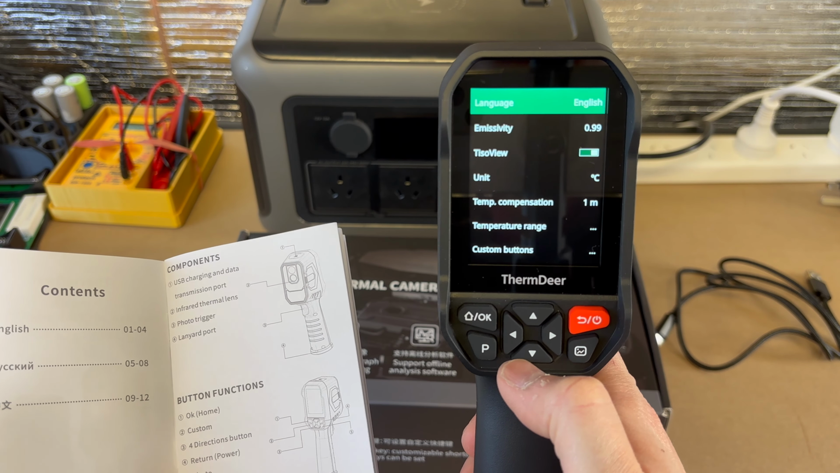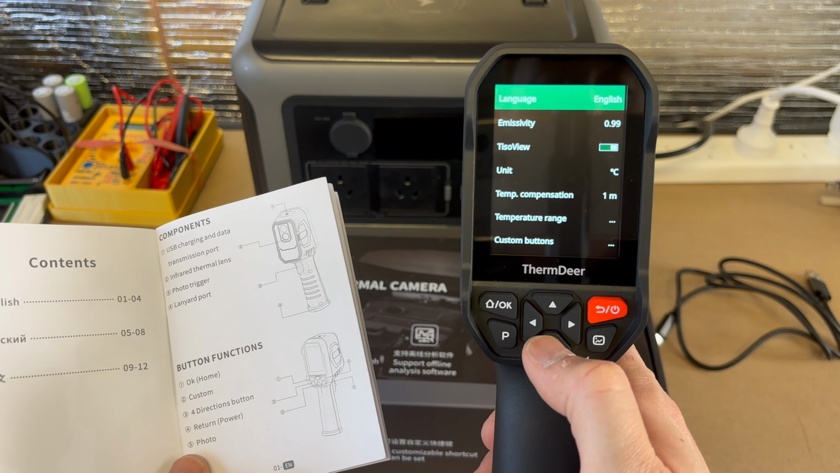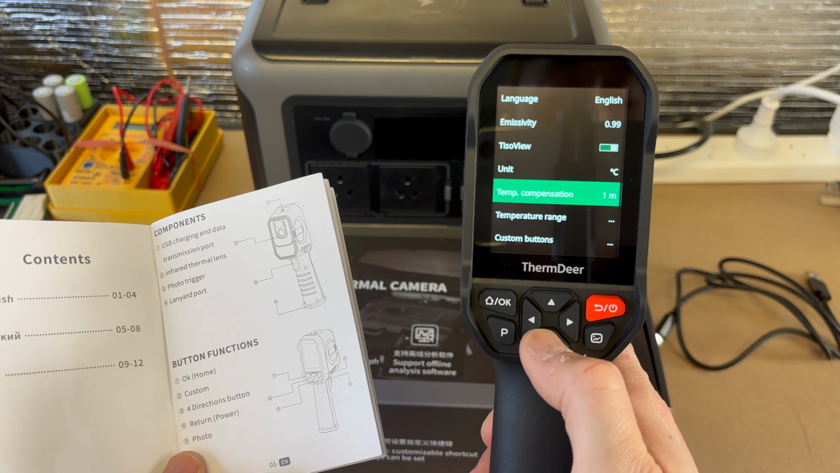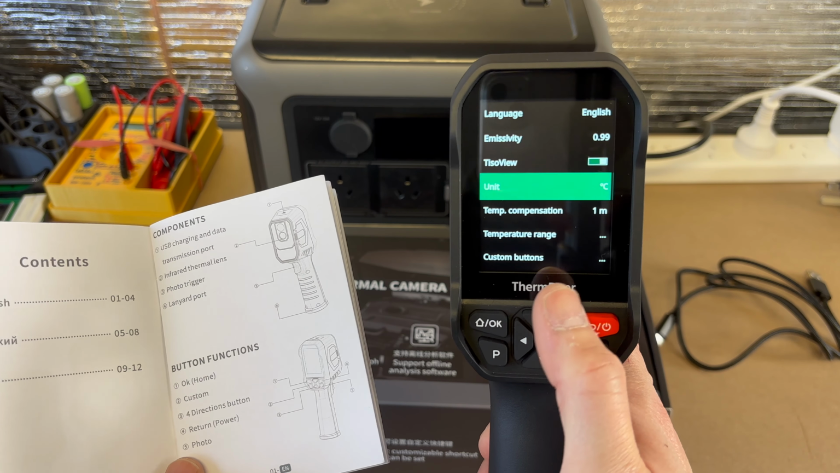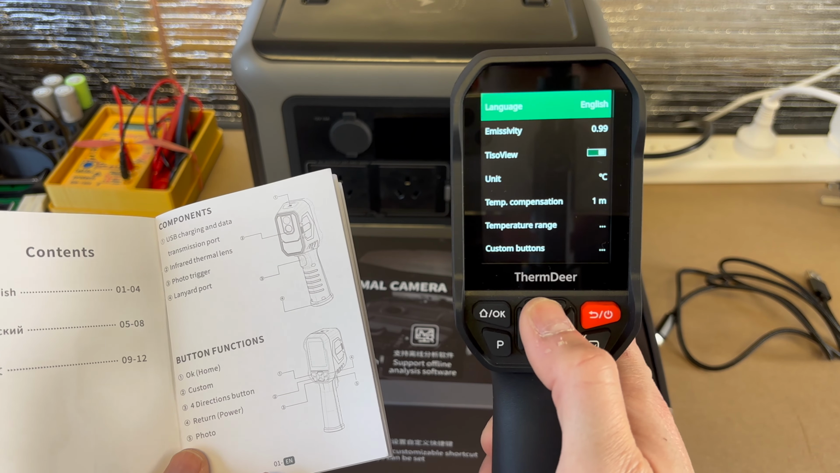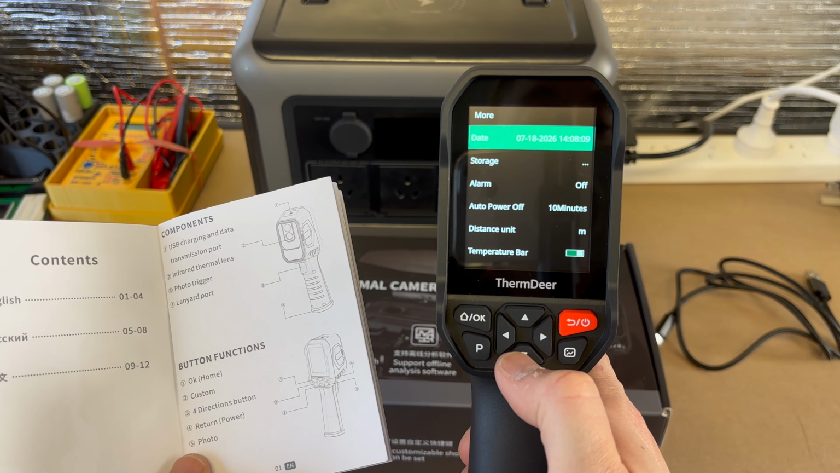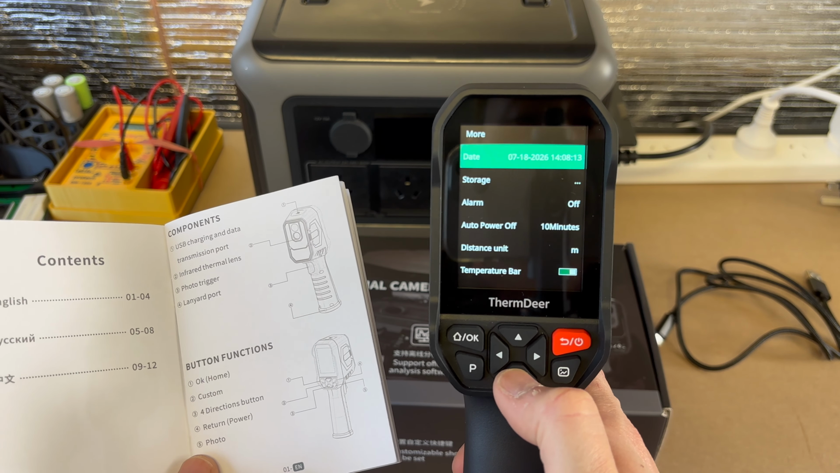and you want to set the language to English. Mine was in Russian, I think, for some reason. I managed to get around it very quickly. And just change the units to whatever is suitable in your country. This is degrees Celsius. And if we go to more, you want to set the date because that's going to put the timestamps on your photos.